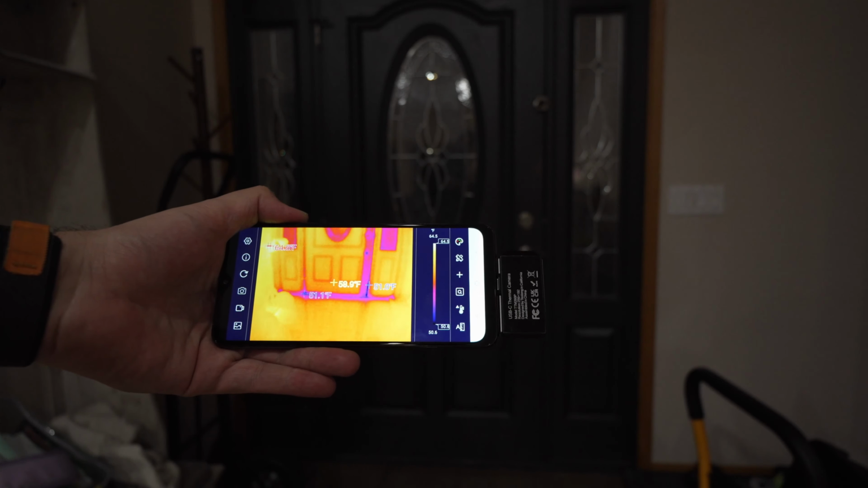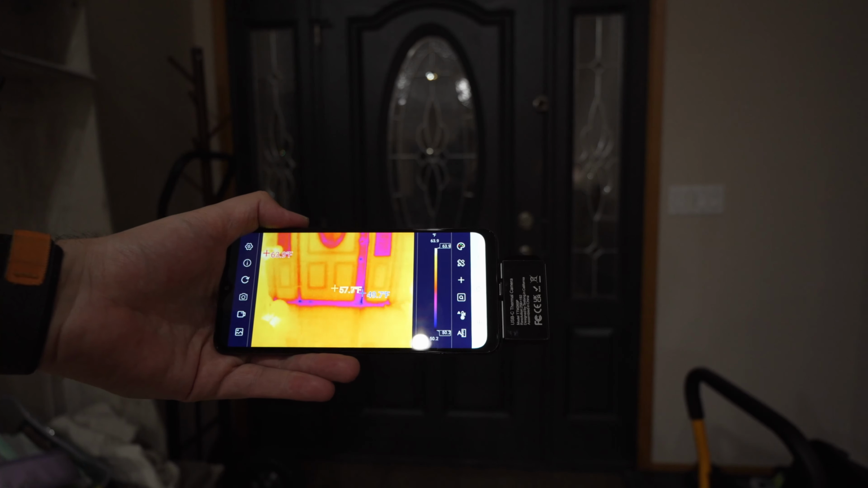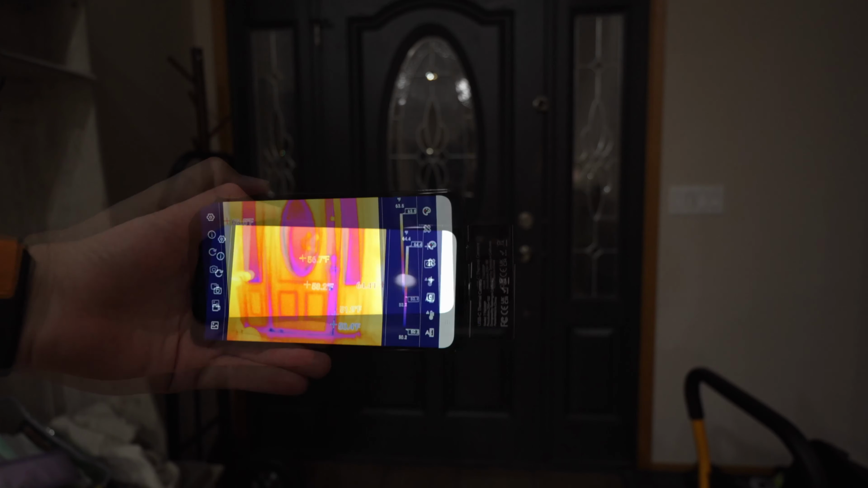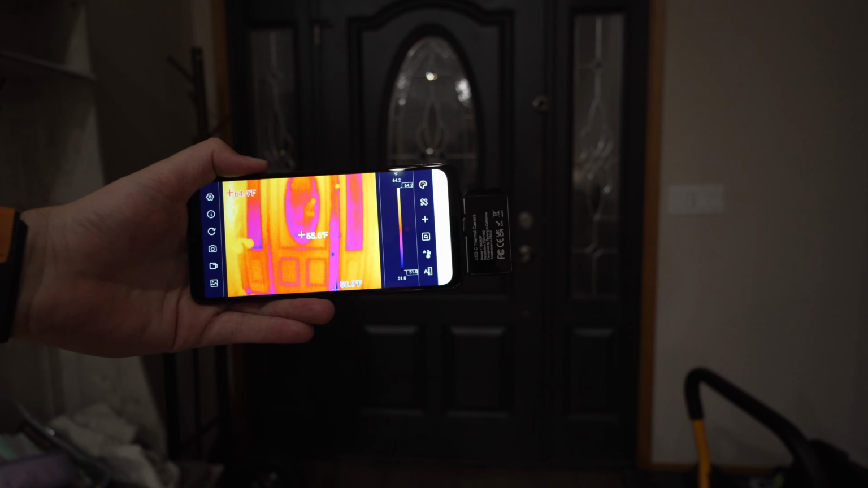You could also use this for like looking for water leaks. Of course, water is going to be a different temperature than the surrounding area, so you could easily find leaks. You could also use this to find just hot and cold spots and things. And with me, it's just fun to play with. But I mean, I could even use this in some of my product reviews if I'm looking for heat spots in products and stuff.